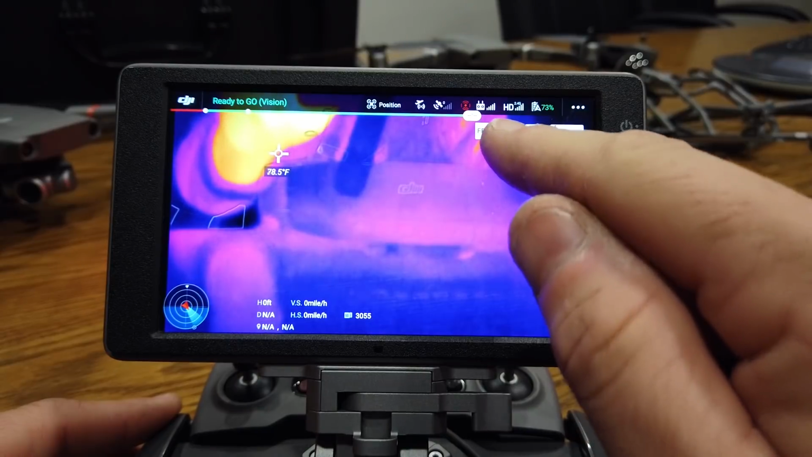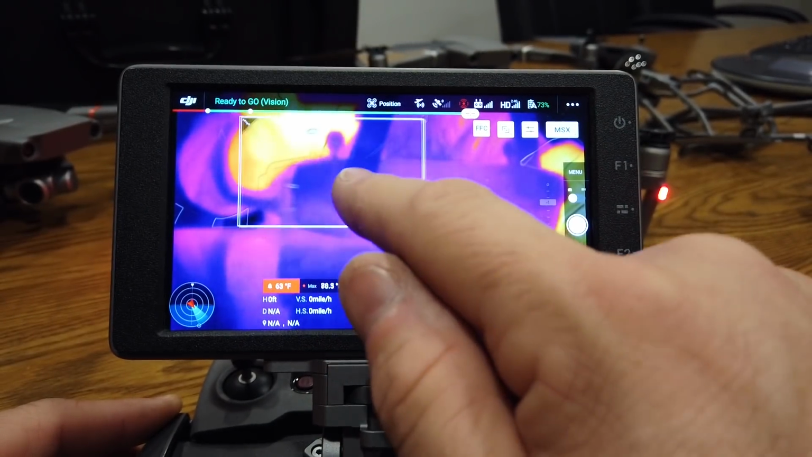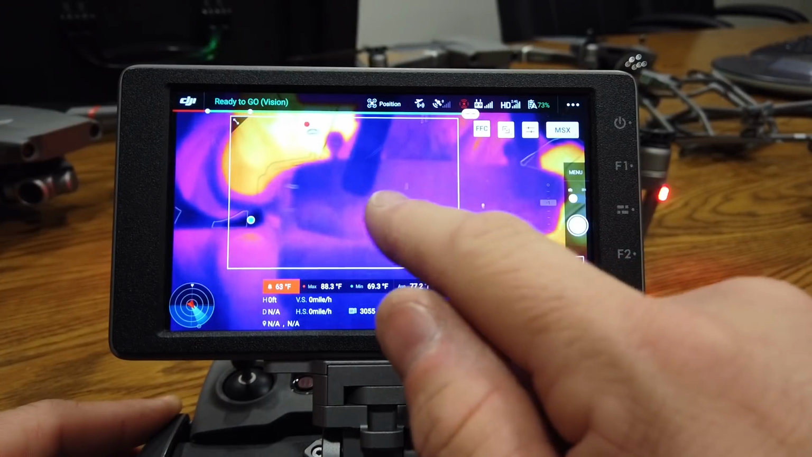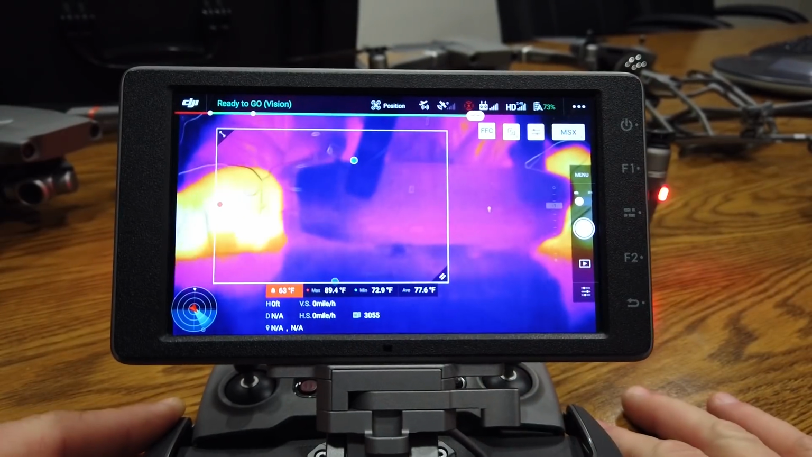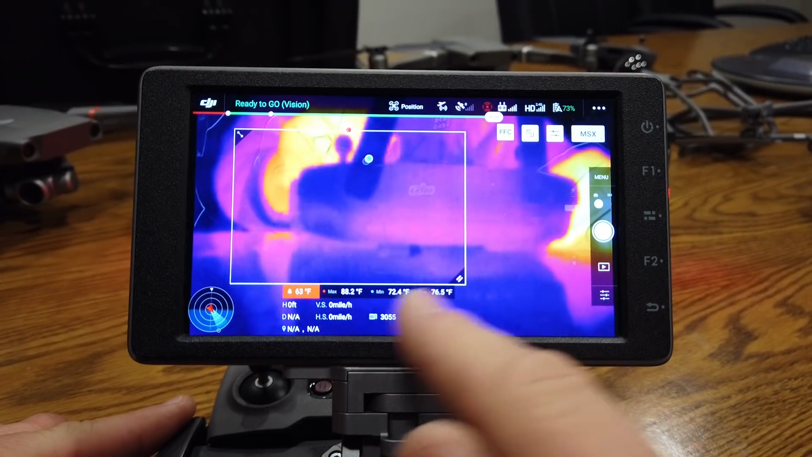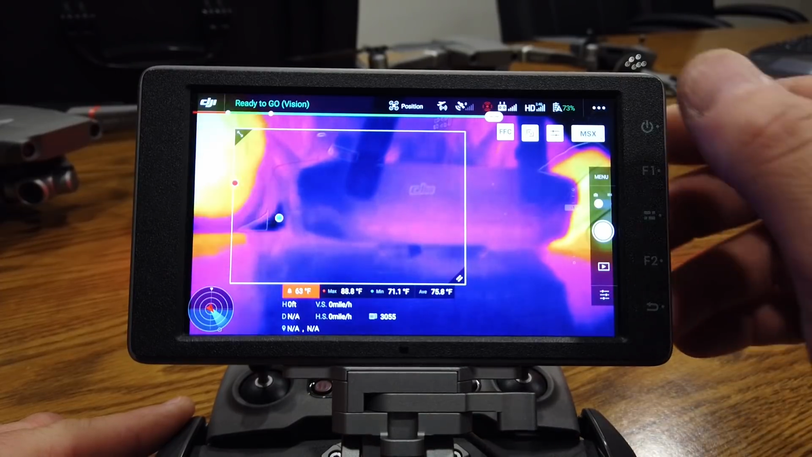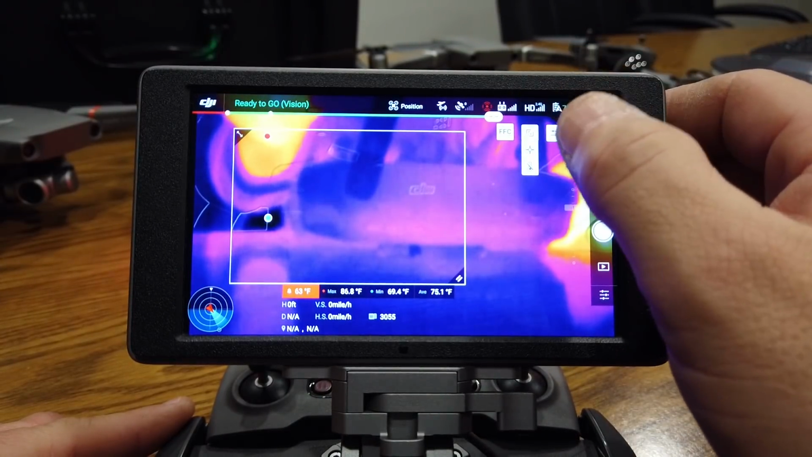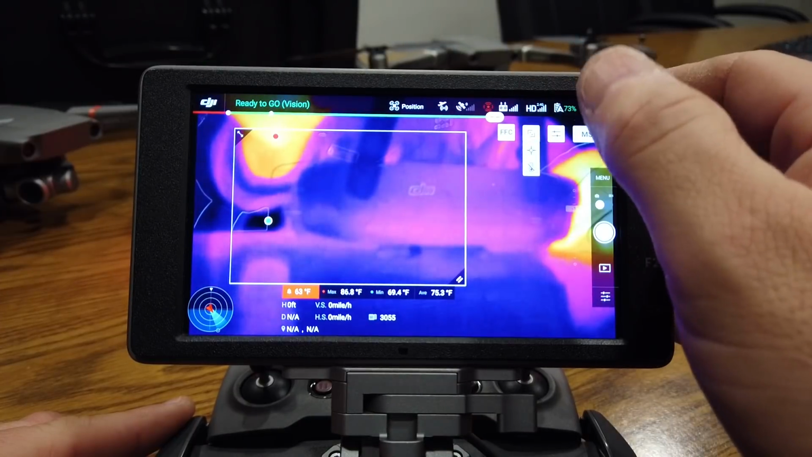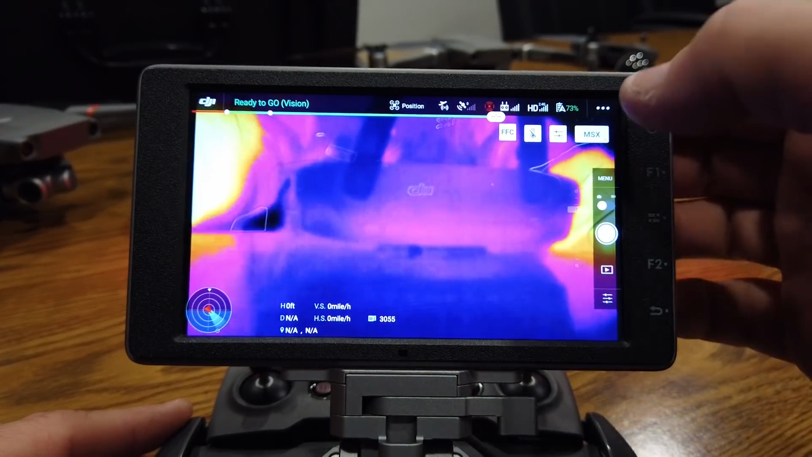You can also turn on zone metering. I happen to have alarm on too, and that's what you're hearing. But the zone metering, it's an adjustable box, and there's all kinds of great things you can do with that. Basically it says just look inside this box on my display and tell me what you're metering there. It'll tell you your max temperature, your min temperature, your average, and then of course that's my alarm threshold that I have there. And of course we can turn these off. There we go. All right, so that's up on your upfront displays.